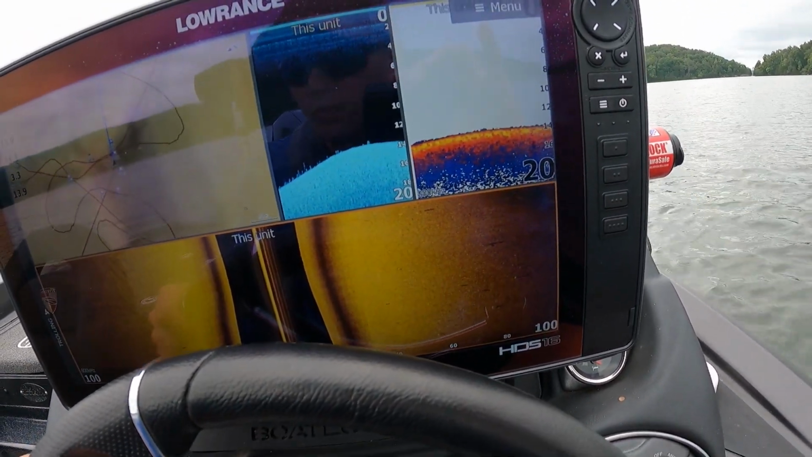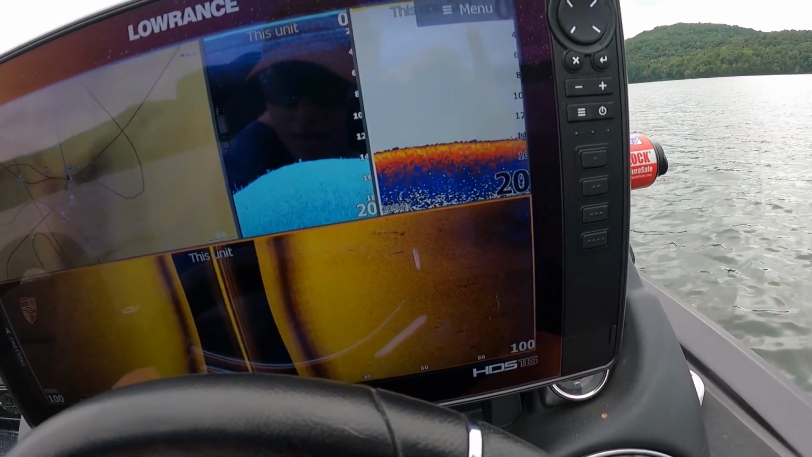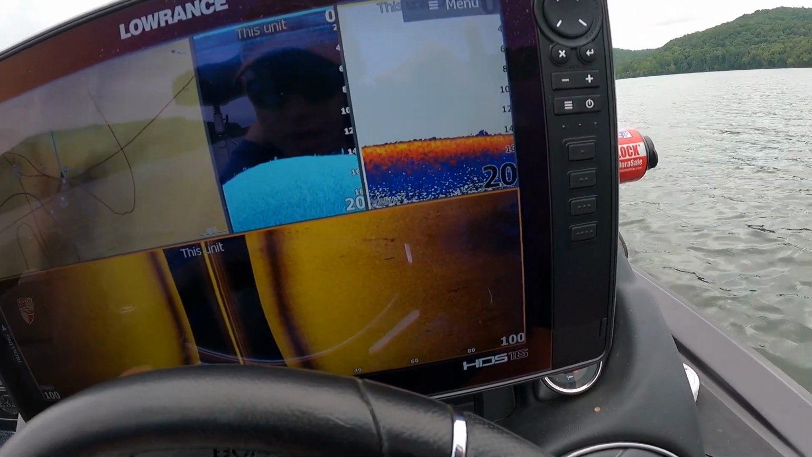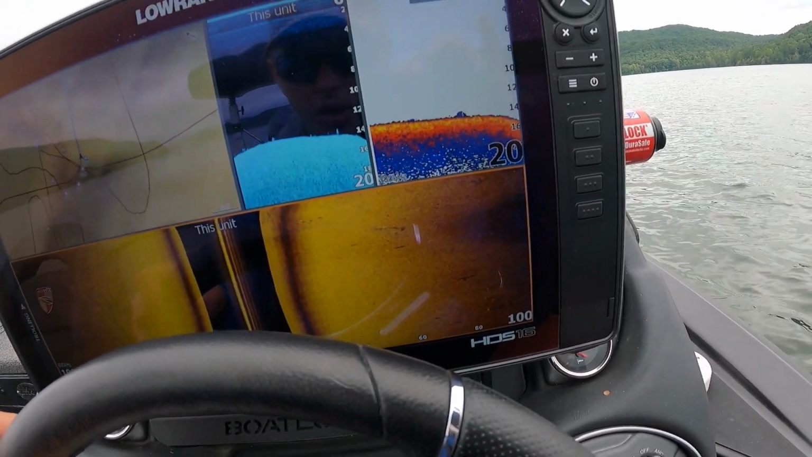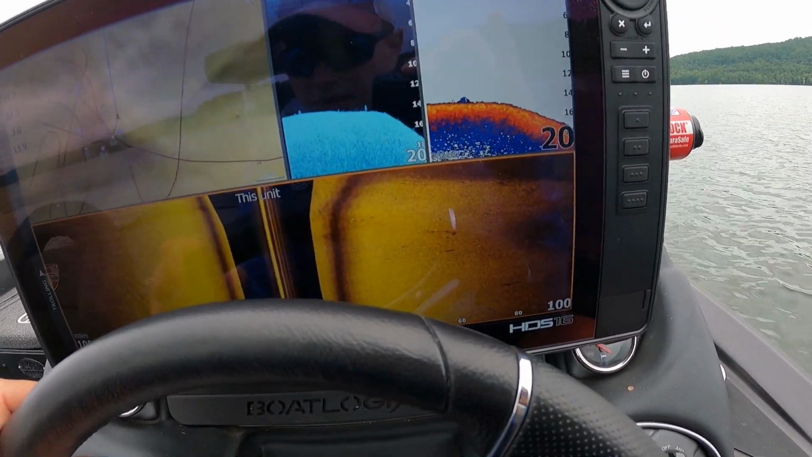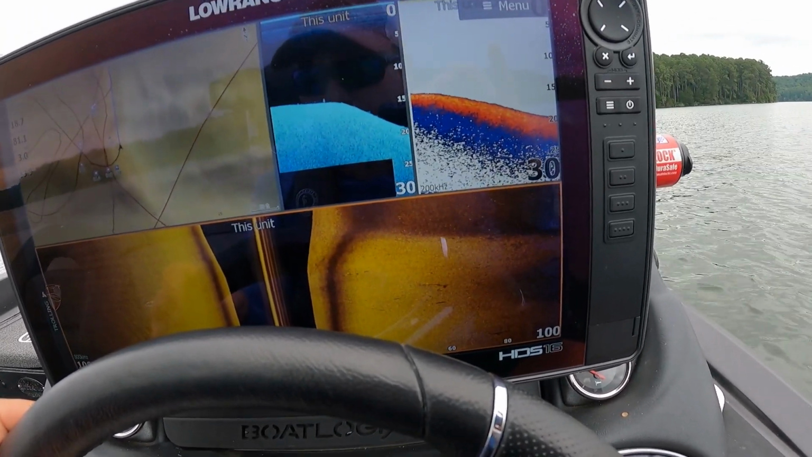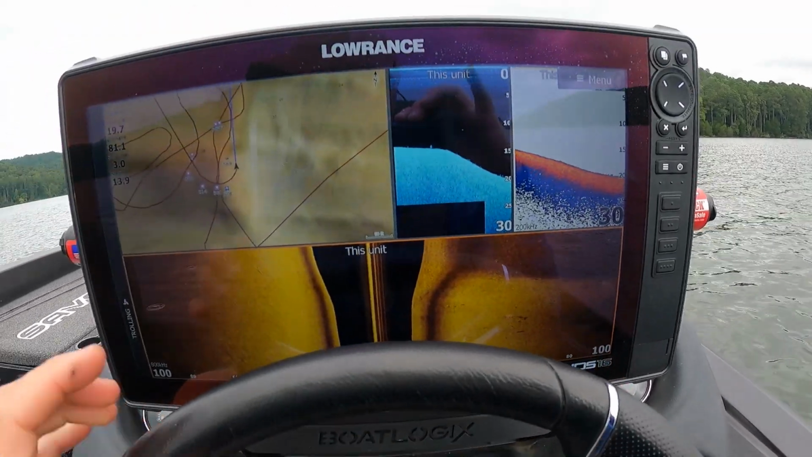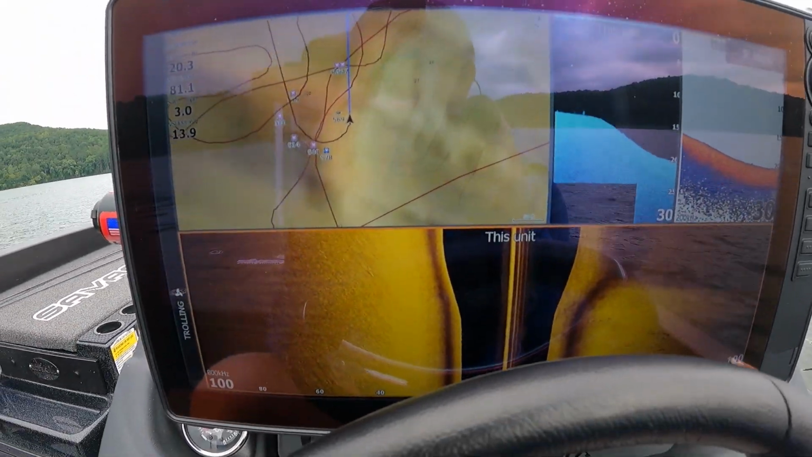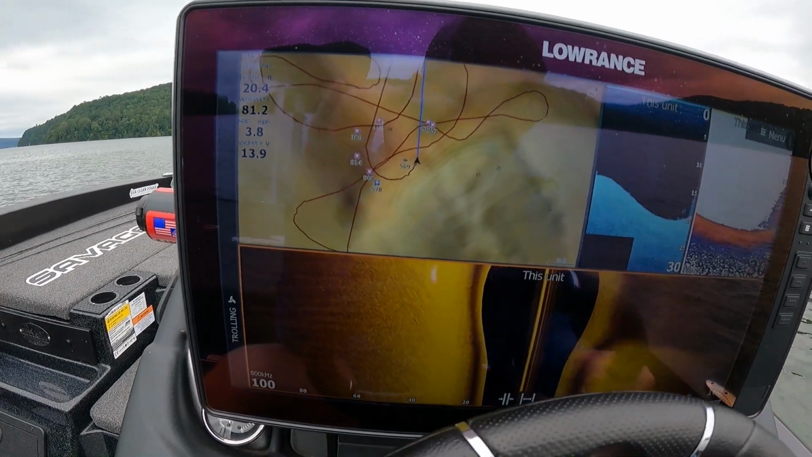You know, individual pieces of structure or big changes on the bottom, whether it be a ledge, a hump, whatever it might be, you can find it with your side imaging. It's really good for locating laydown trees, really good for locating isolated grass patches. I use it a lot down in Florida, believe it or not, to locate holes and edges in the grass.